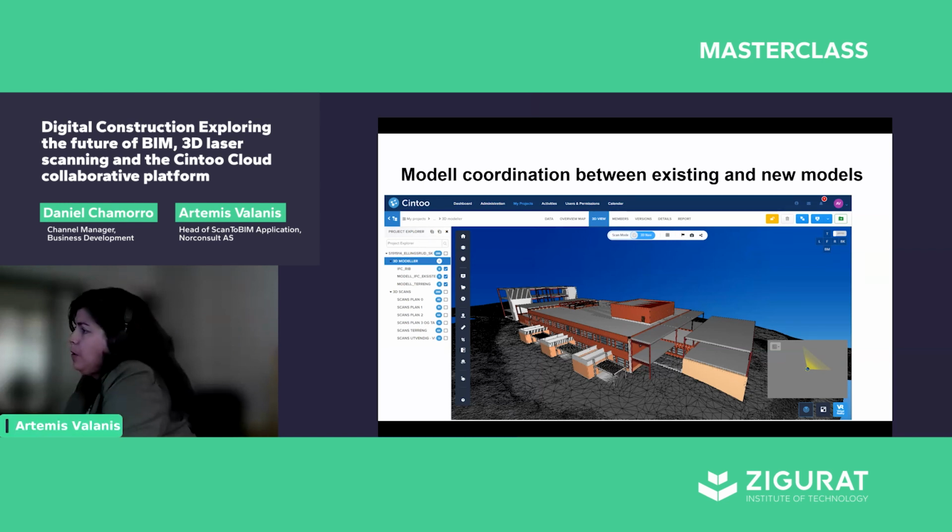And we also want to view these models against the existing situation, against the spaces that are maybe in use, spaces where we maybe have some existing installations and so on.